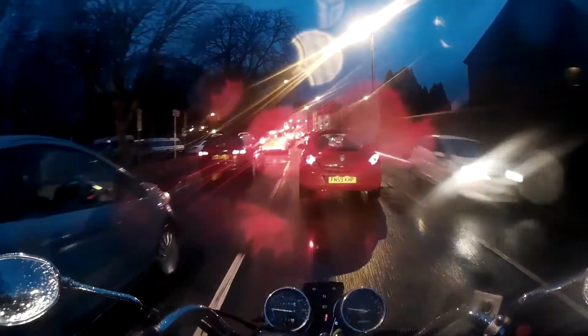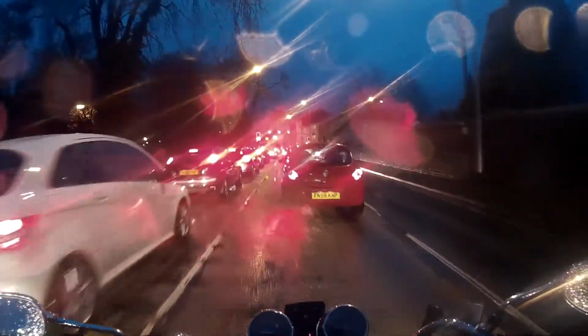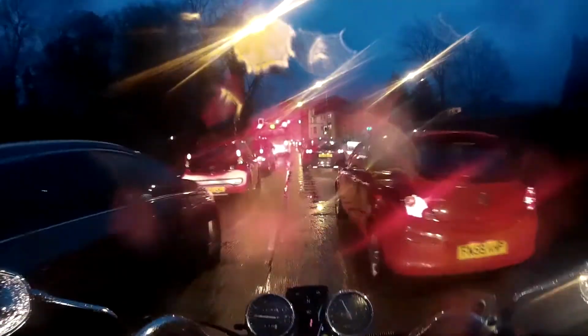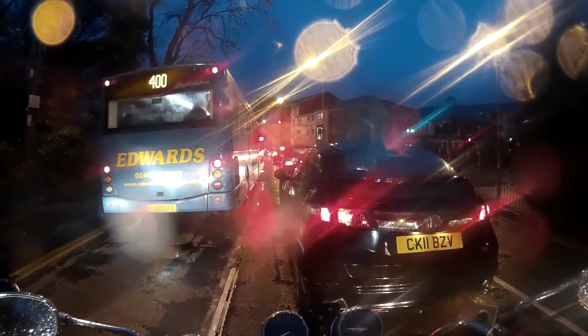So I shall be doing some filtering as needed. Don't worry, in fact I'm gonna filter through here. Oh, I'm not gonna get past there, am I? I can't get past there. I'd like to. My bike's not that skinny.